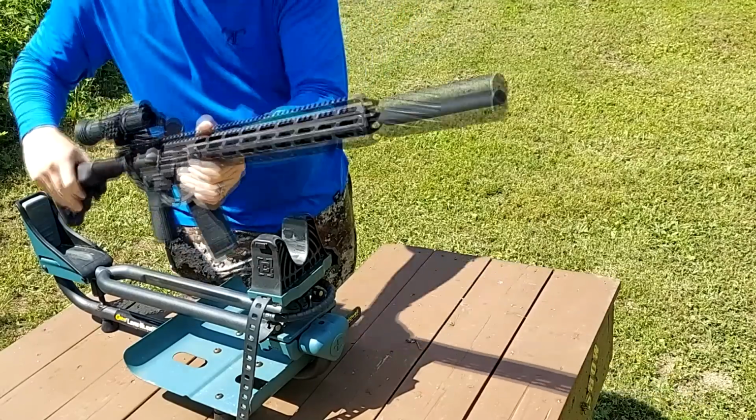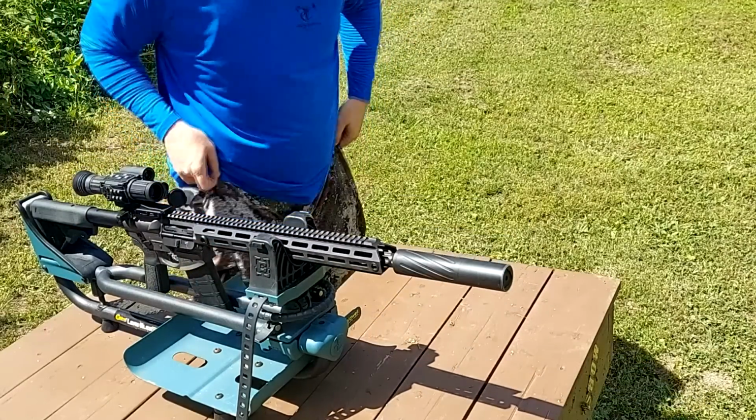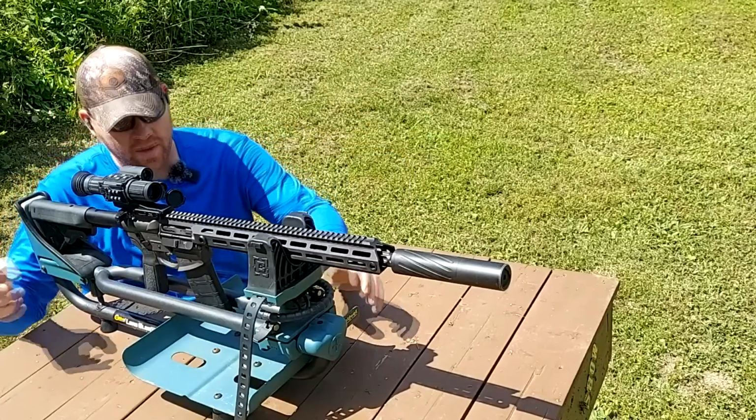Now, we were at 5 zoom at 10 yards. Now we've got to get it dead on at 100.